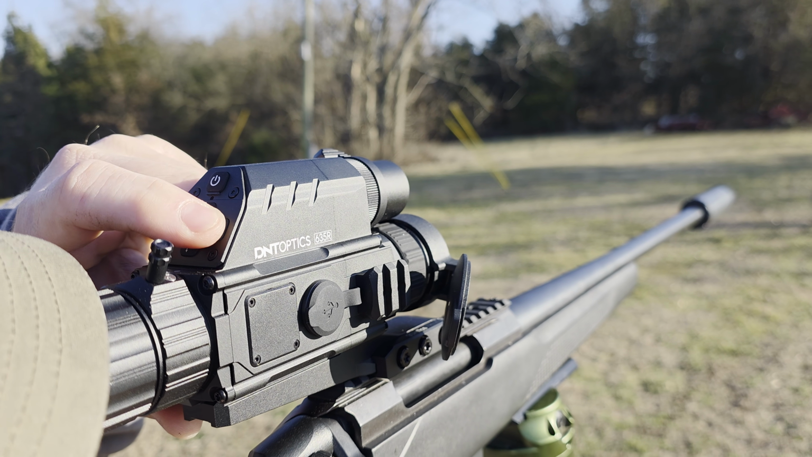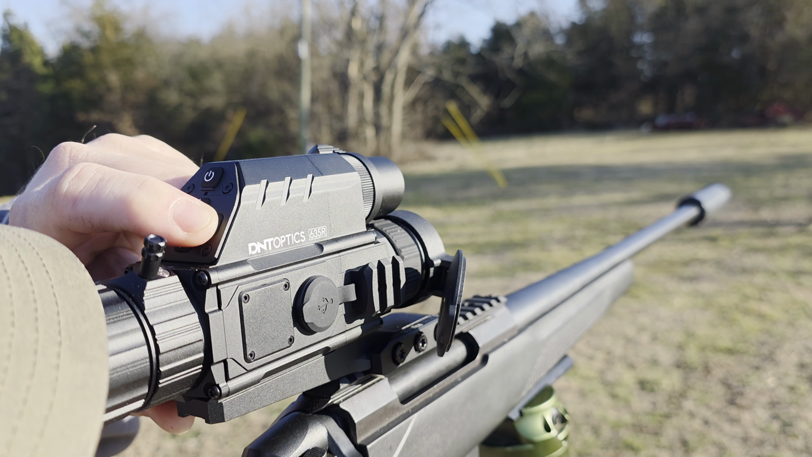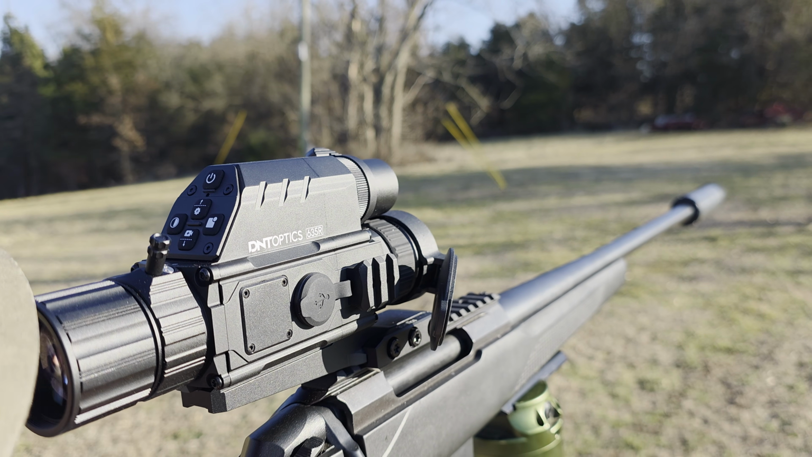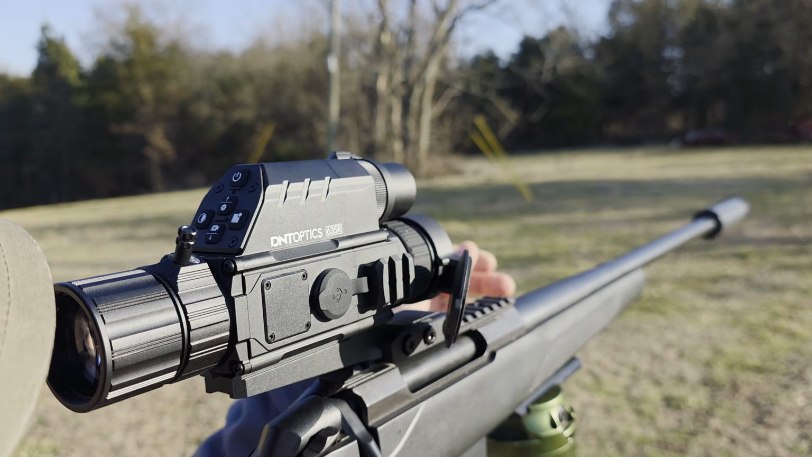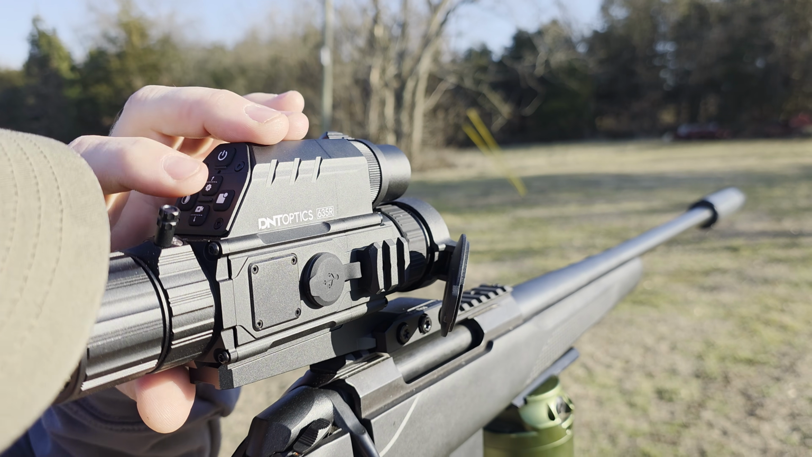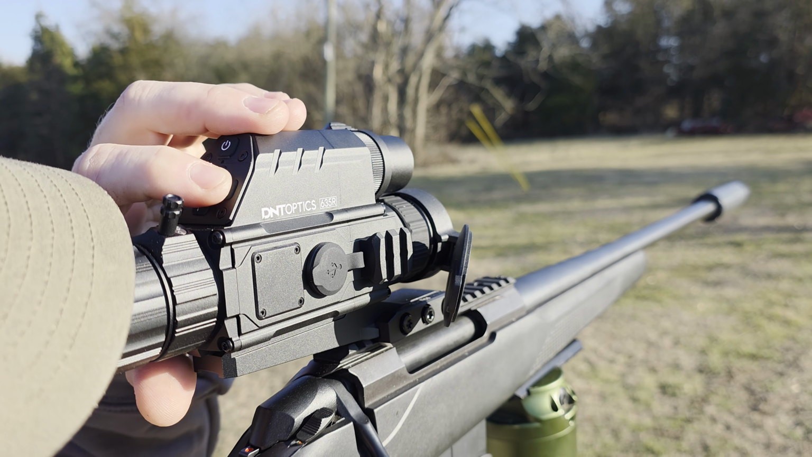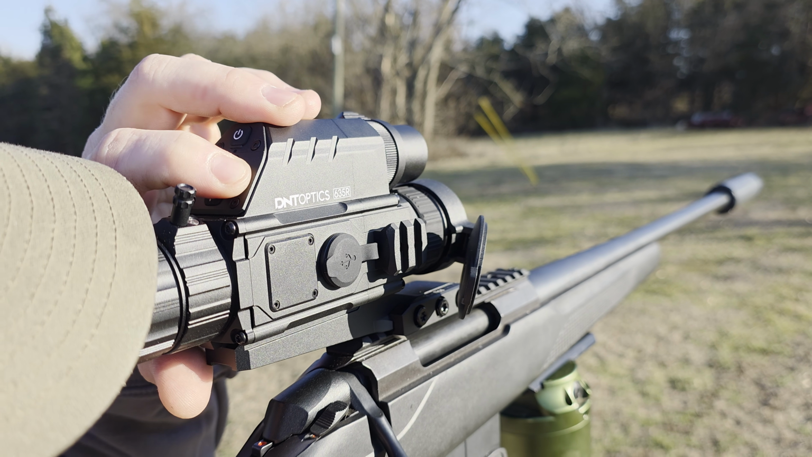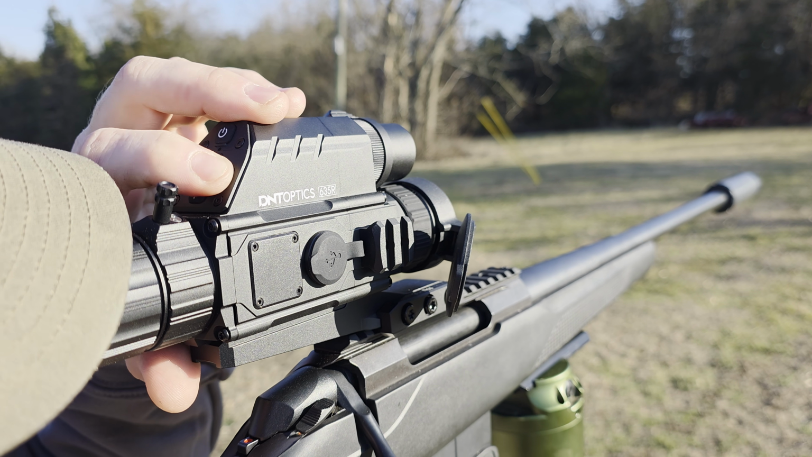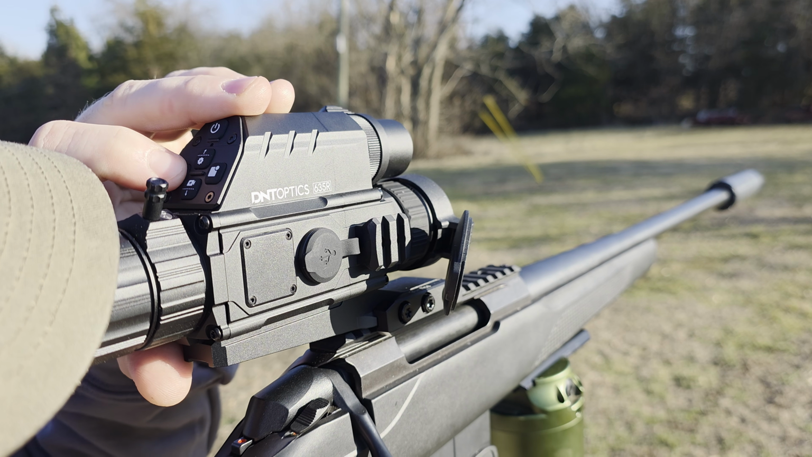I'm going to go to freeze frame and I'm going to turn that on. Hold on, let me get it on. What I need to hit here. Perfect. And then go down to my X axis here. It's on 17 right now.